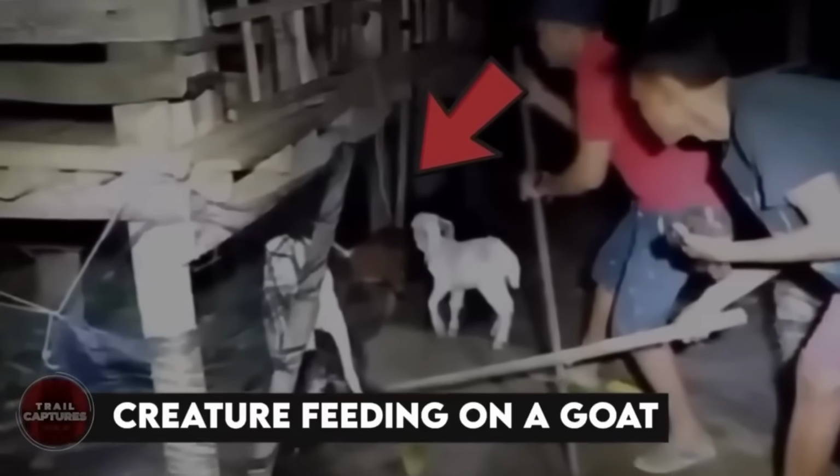This spooky sighting became famous and many people started calling it the ghost child. However, some people who didn't believe in ghosts argued that it might not be real. Creature feeding on a goat.